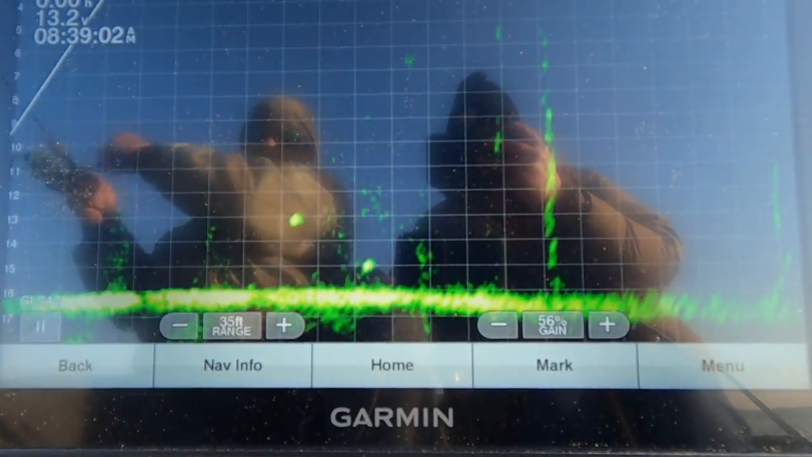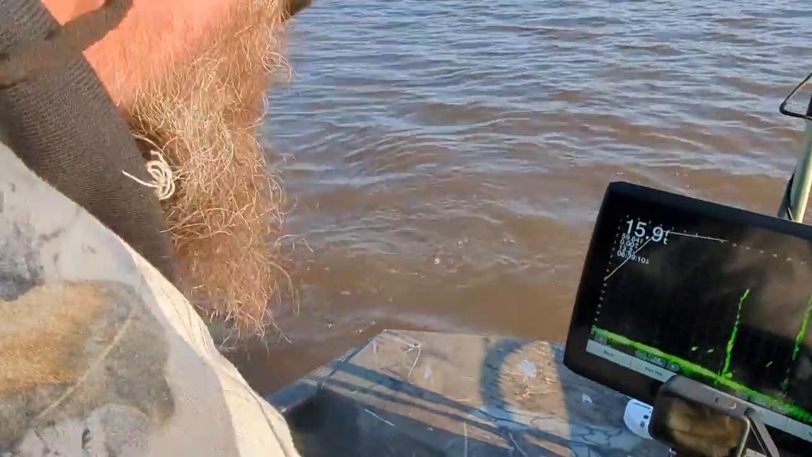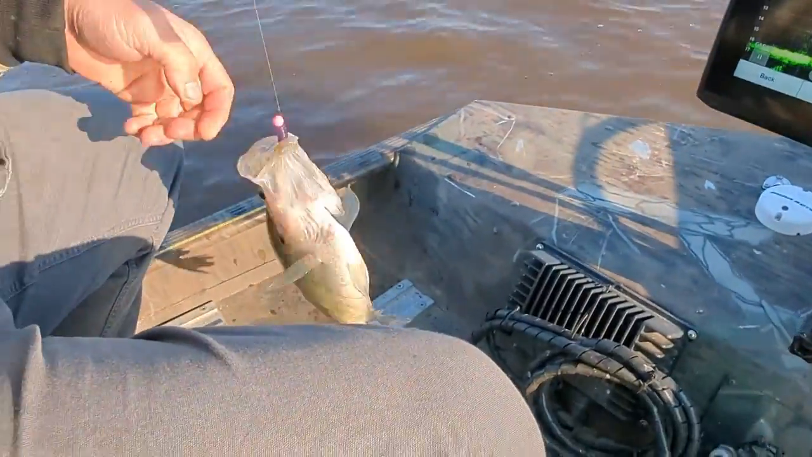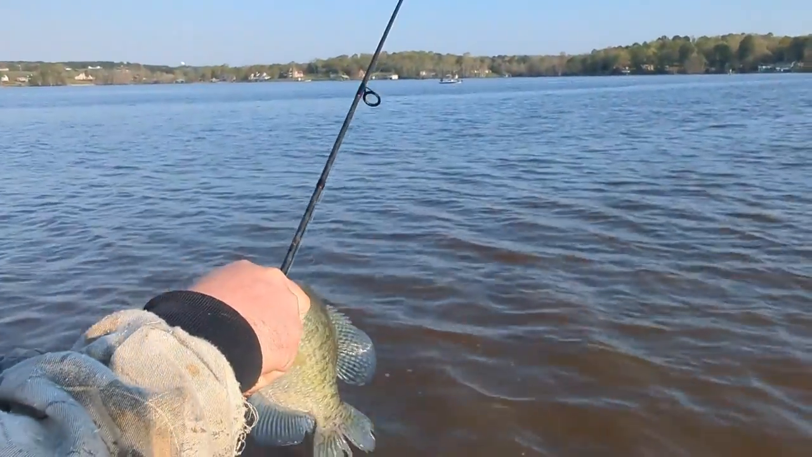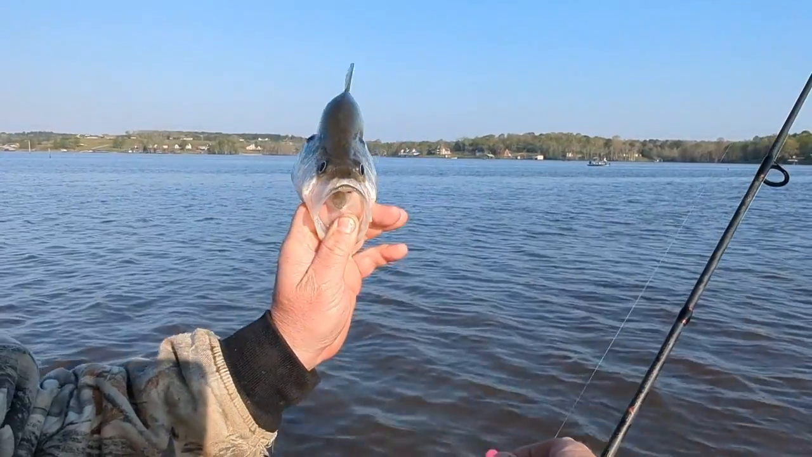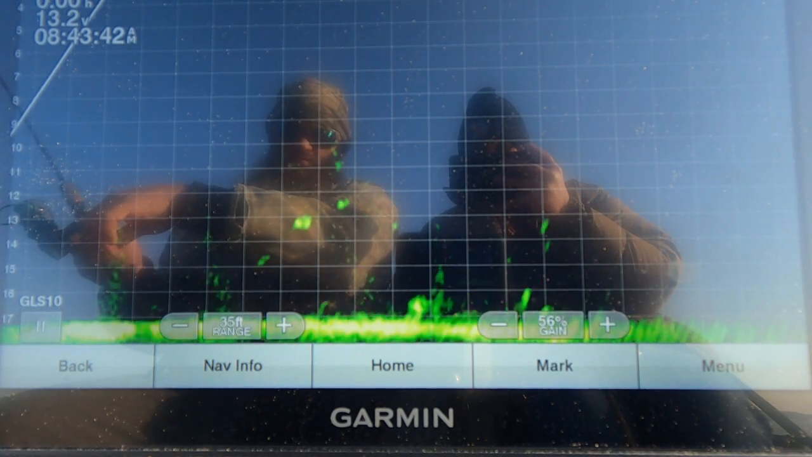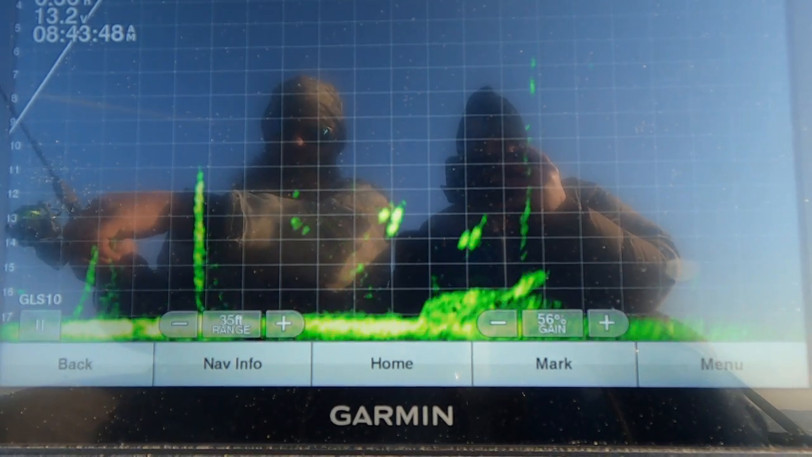You saw it. Nice fish. Nice fish. Good ones. Pretty fish right there. Bringing it across. Right there. See it. See it. And he saw it.